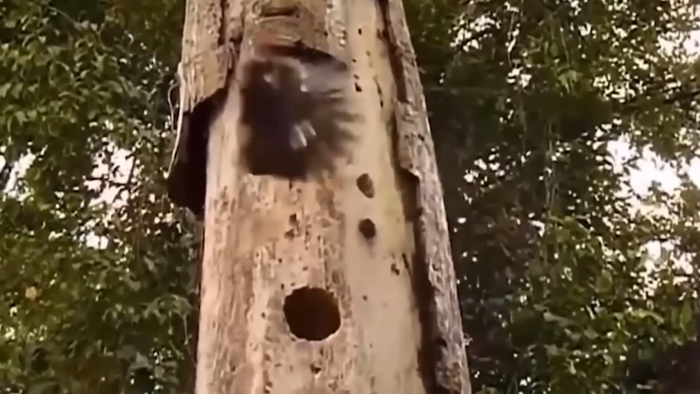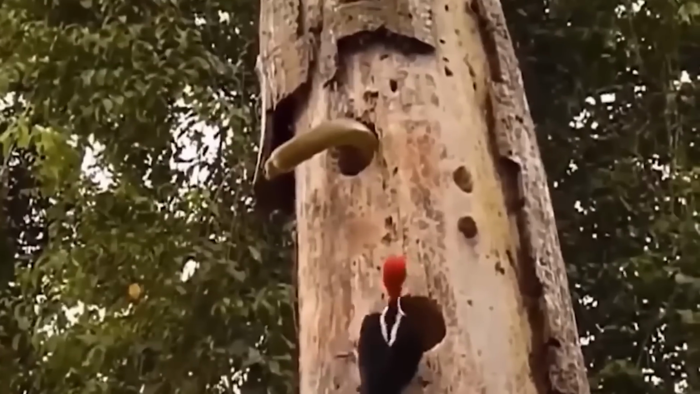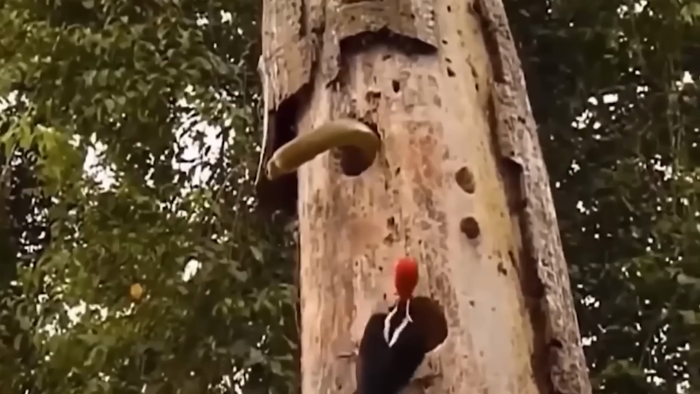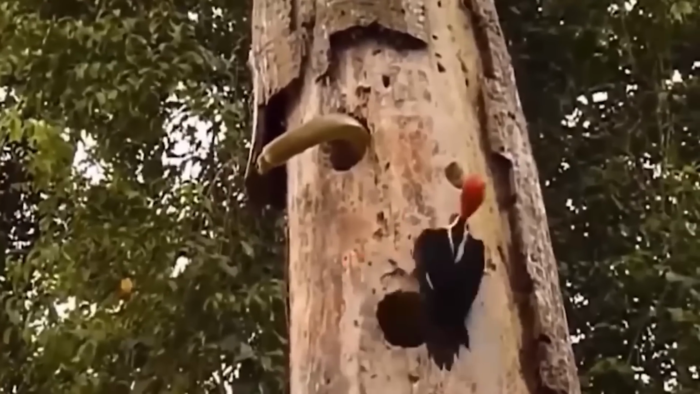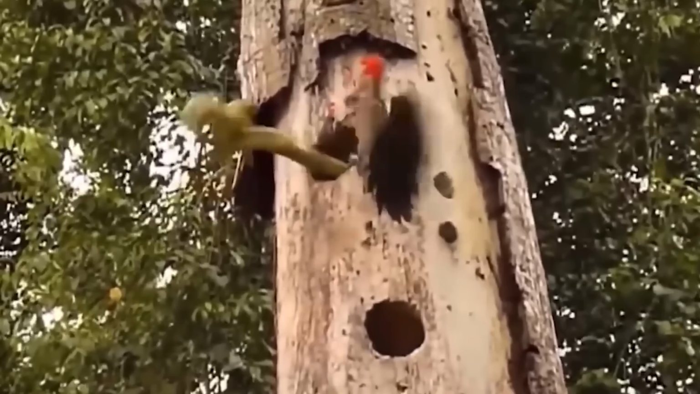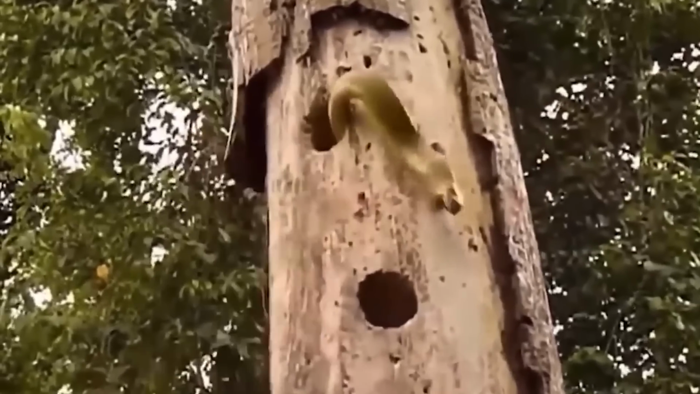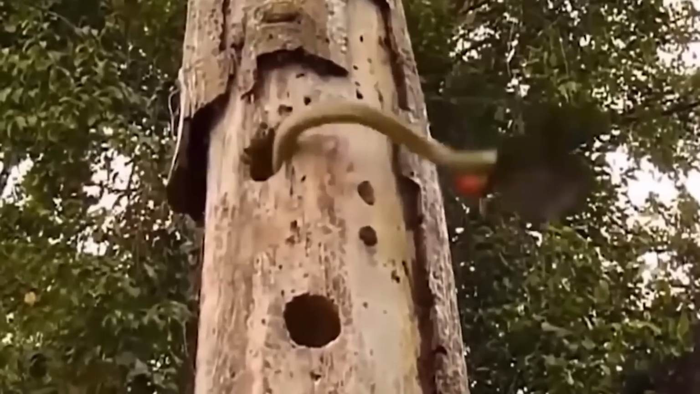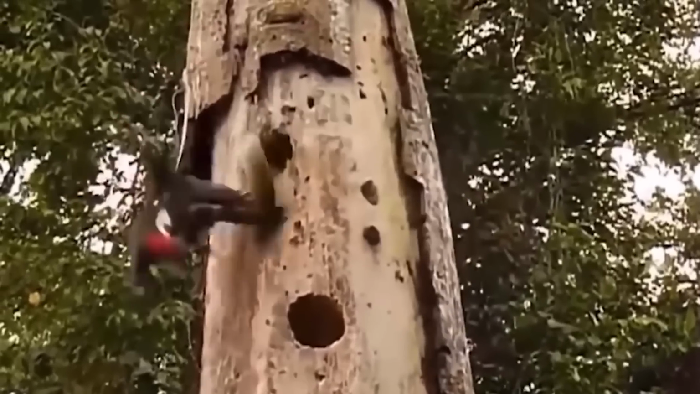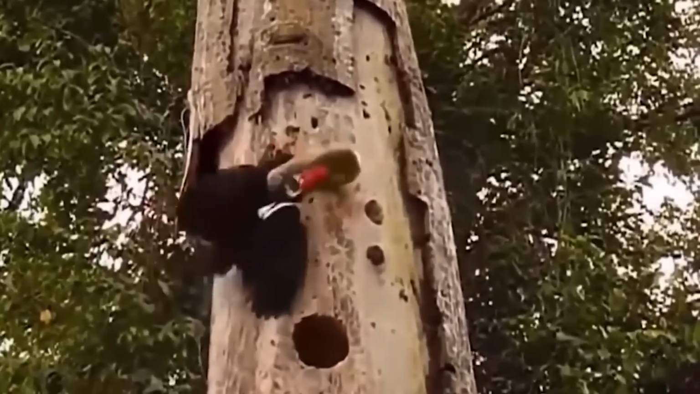This video shows a dramatic encounter between a snake and a woodpecker. In the video's beginning, we witness the woodpecker spotting the snake emerging from a tree and attempting to attack it. However, the snake gets provoked and fights back, delivering a forceful bite to the woodpecker. The bite is so powerful that it paralyzes the unfortunate woodpecker, leaving it struggling for its life.